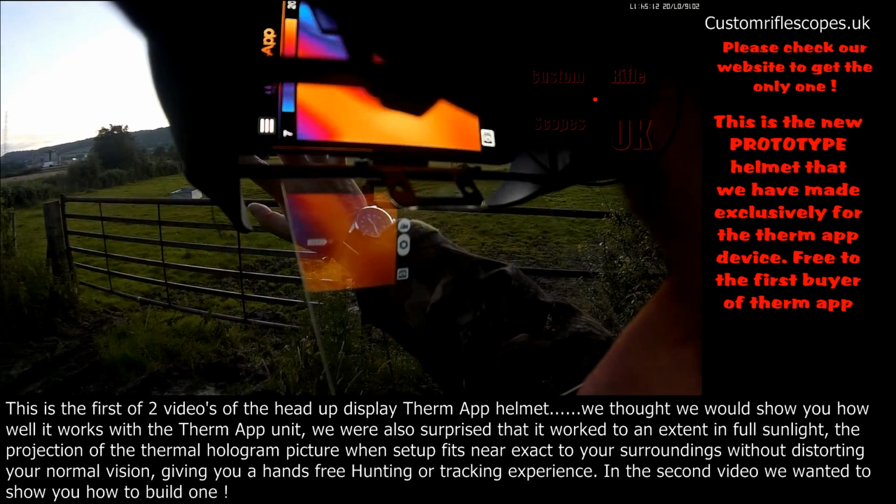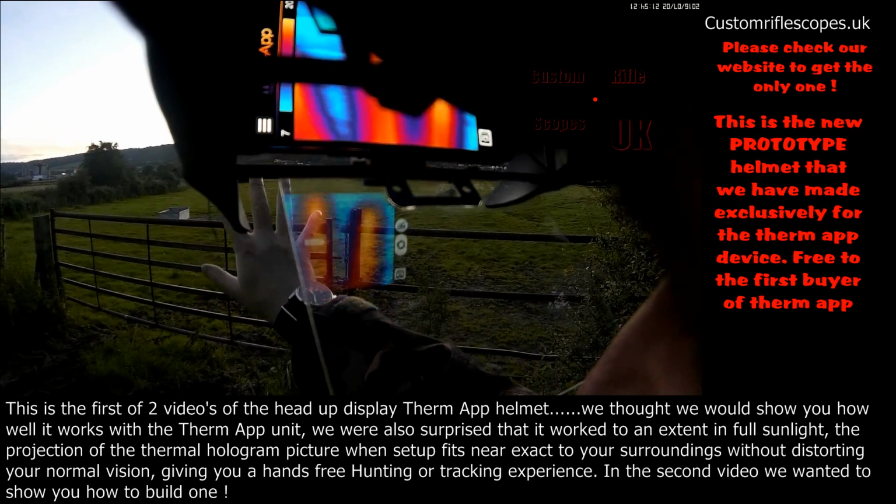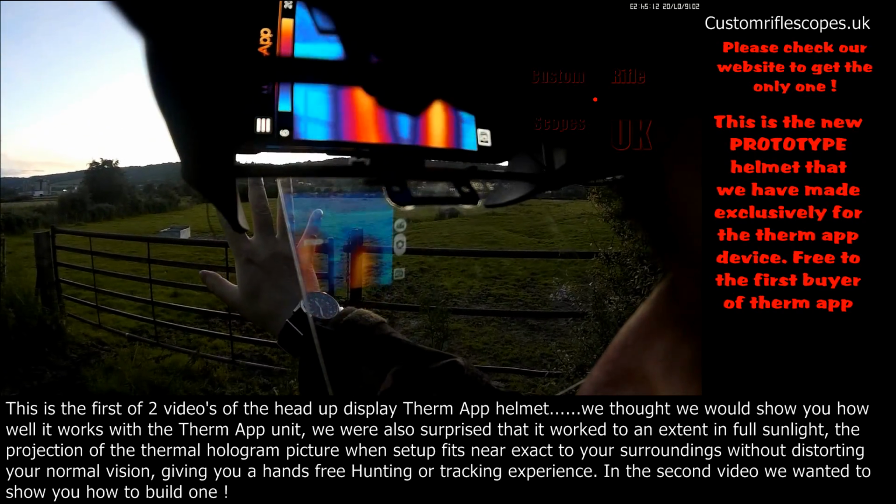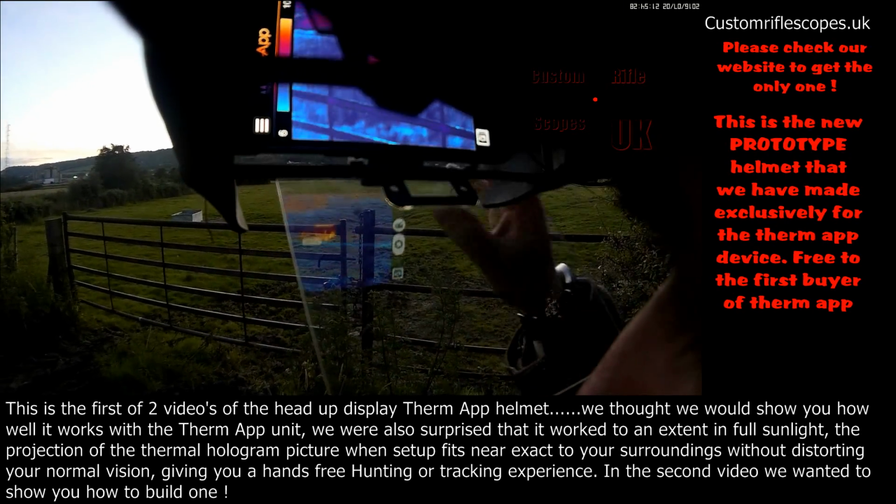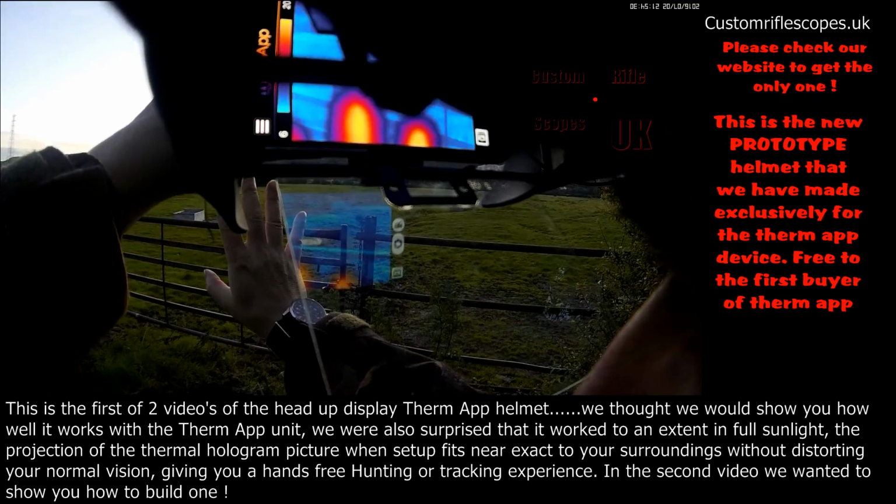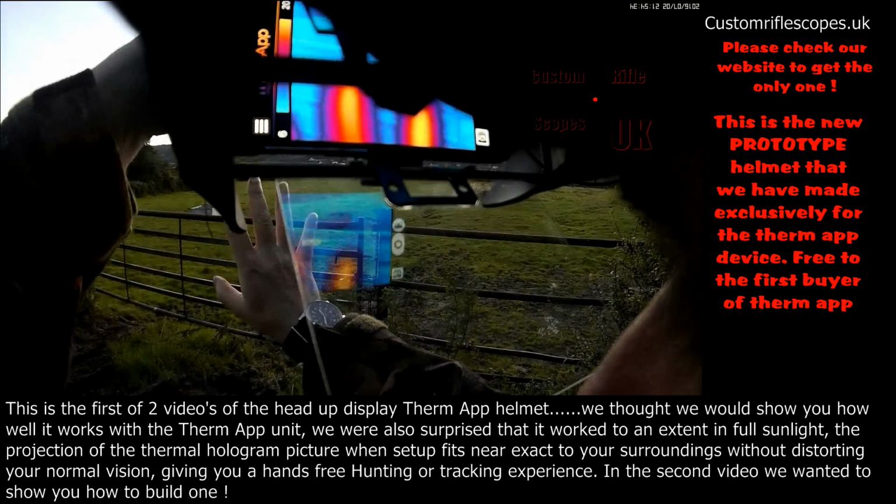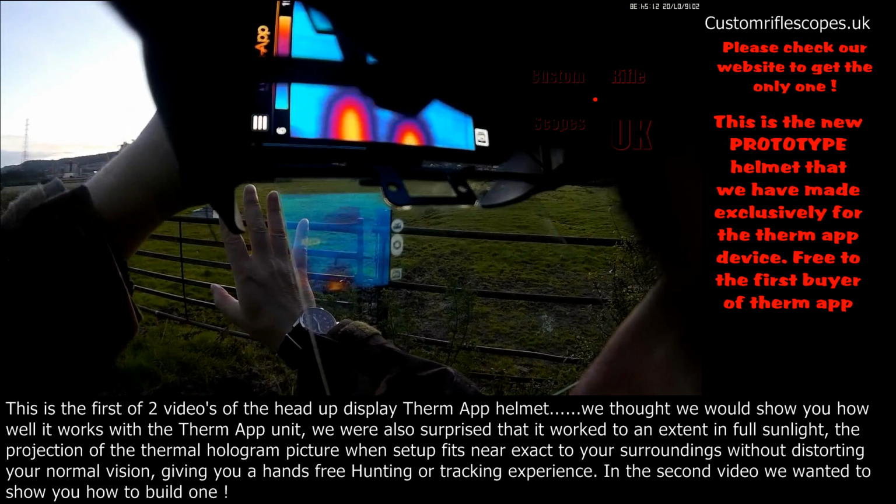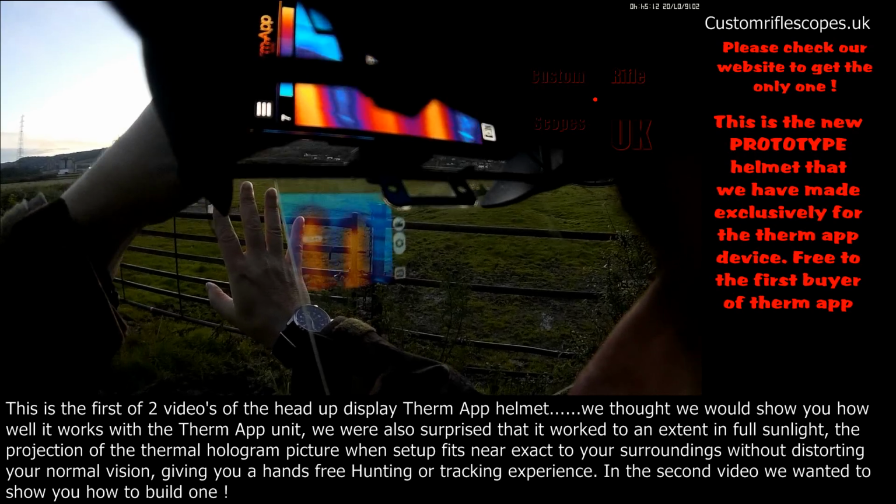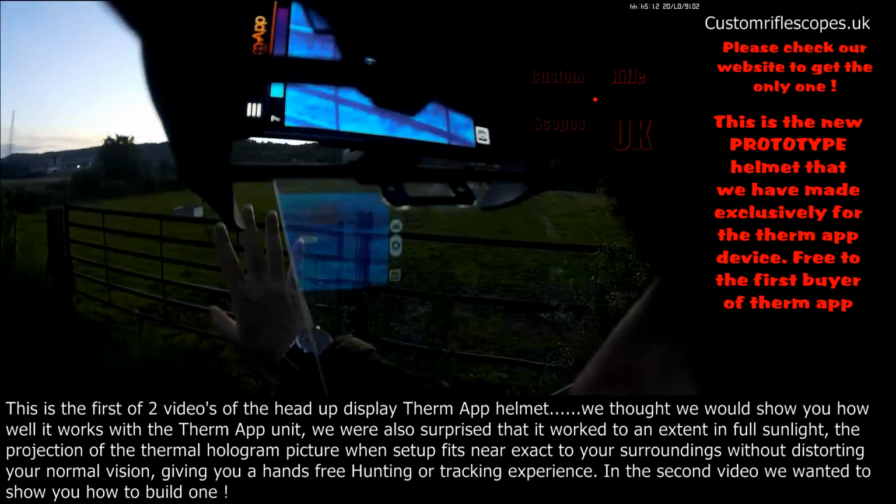And if I put my hand in front of the screen, my hand perfectly lines up with my hand on the screen, which is fantastic. For you, maybe not. A few adjustments, you can make a few finer adjustments, move the camera up or down if need be. I think it's a little bit low. Just move it slightly. That's better. And then lock it back in. There we go.